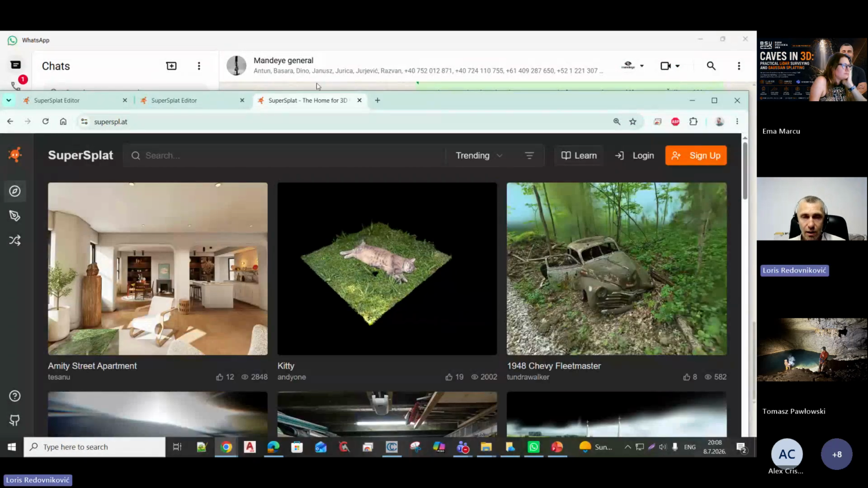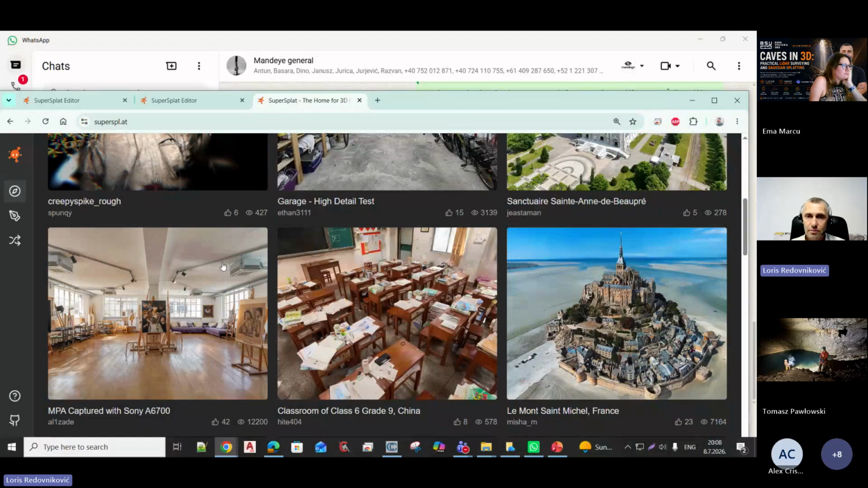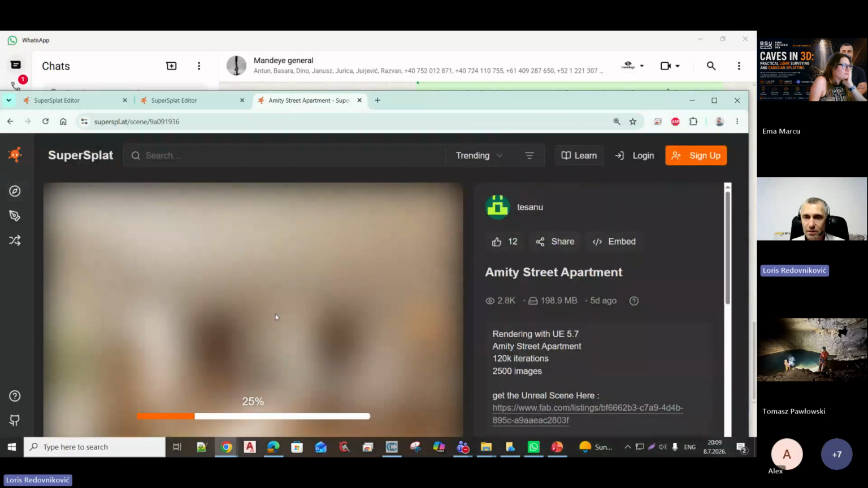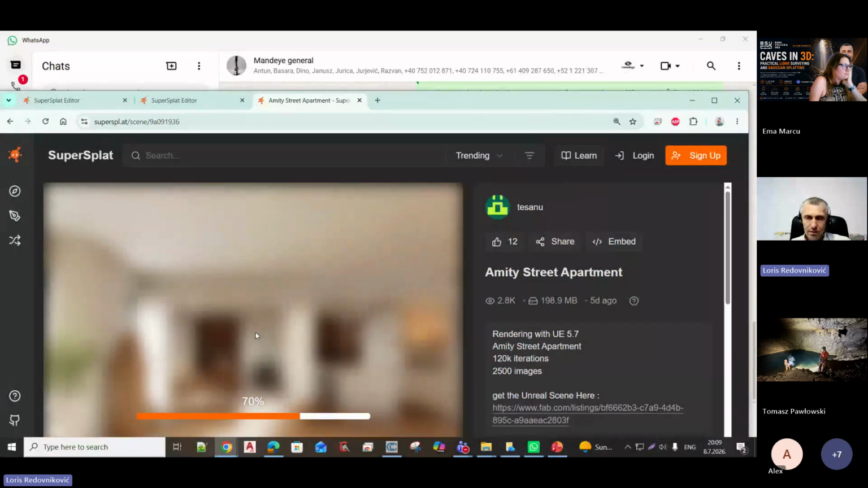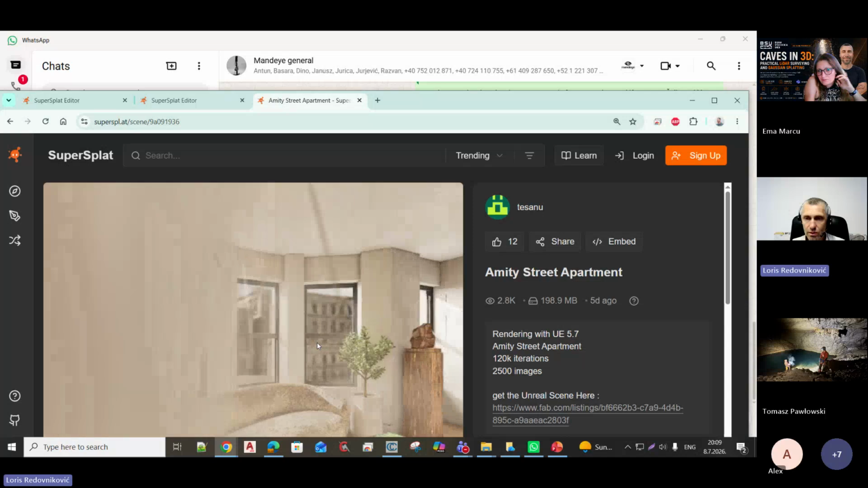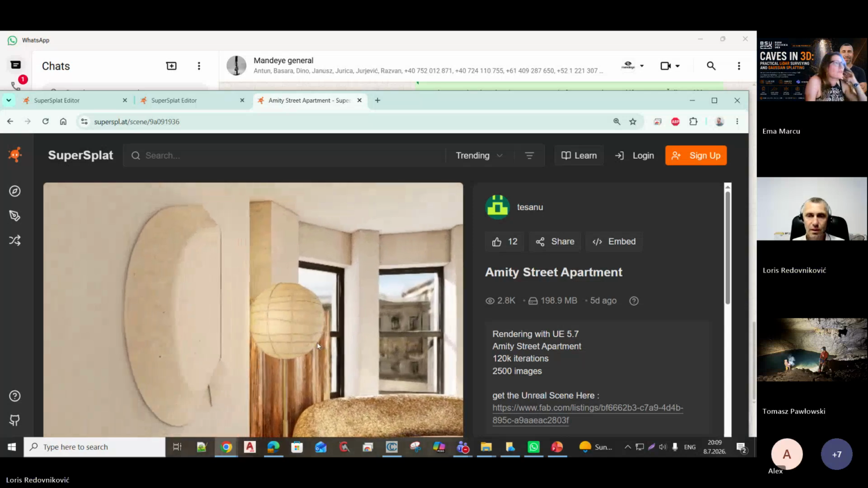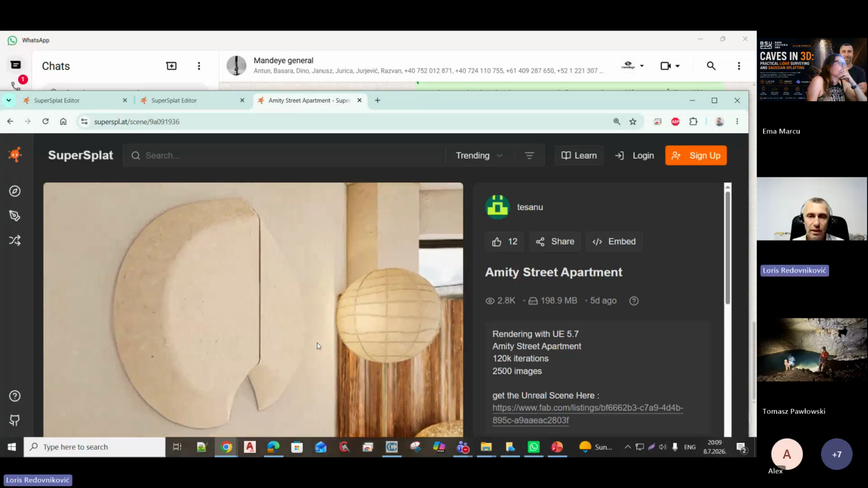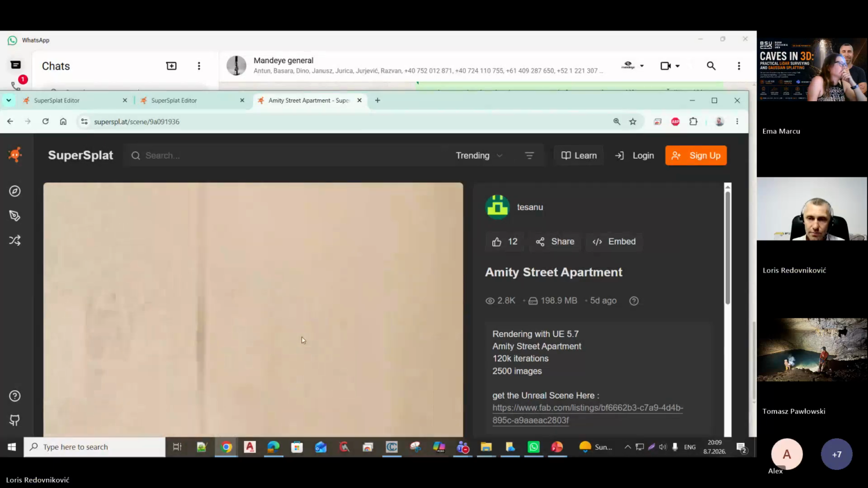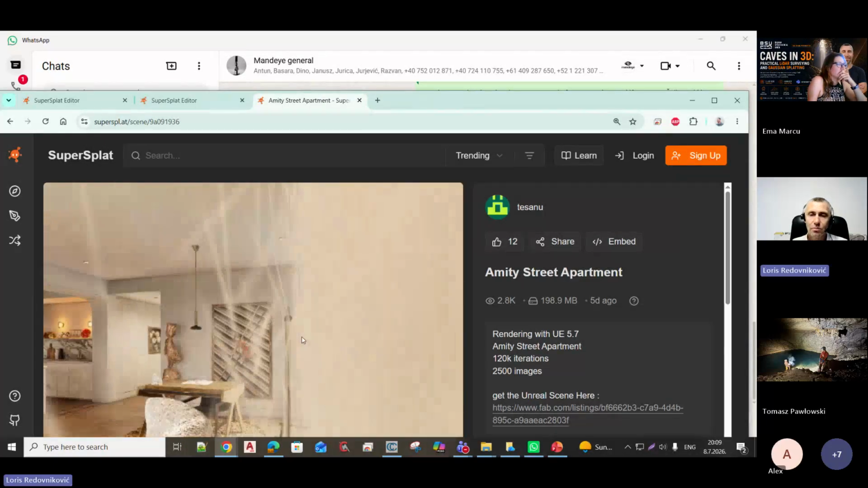And you have a lot of Gaussian splat examples. So you can see it's very easy to load. This is all on the internet, and you can see how it could look. It could look great, but this is in good condition.